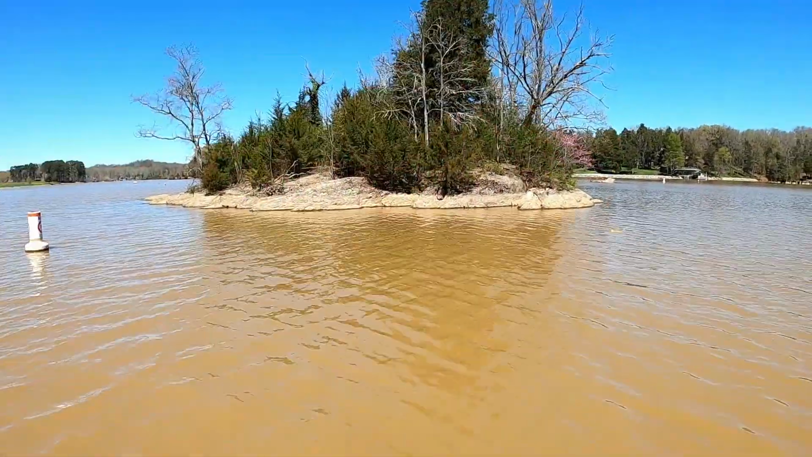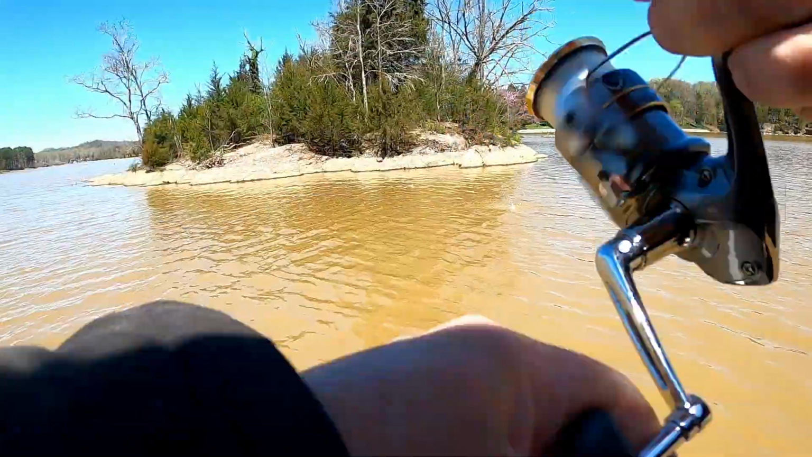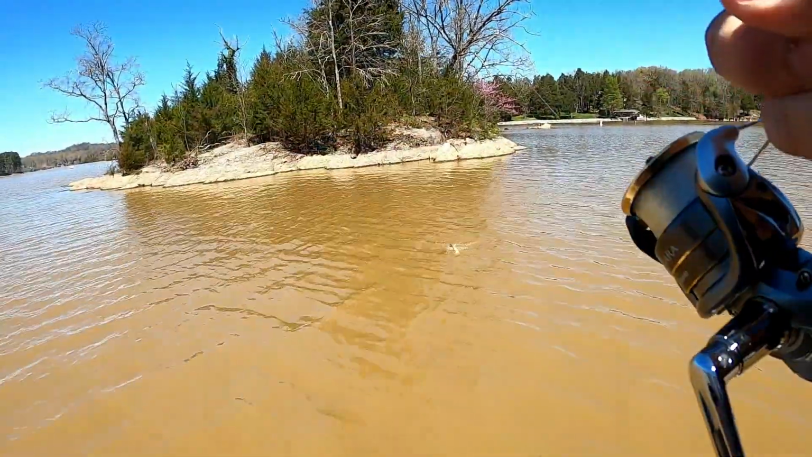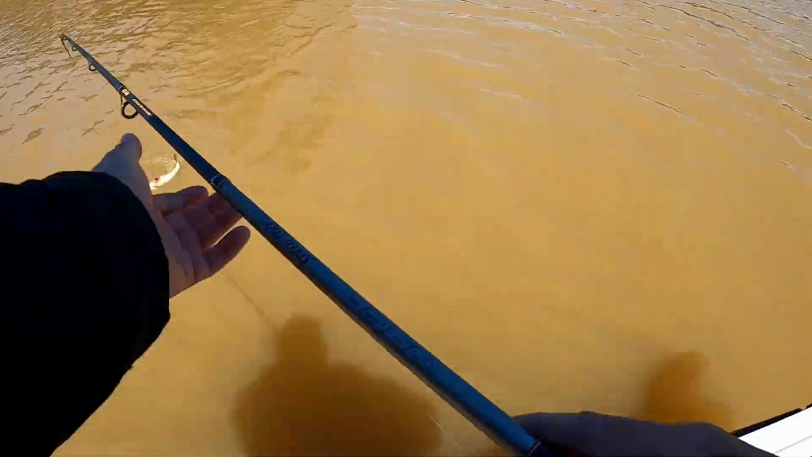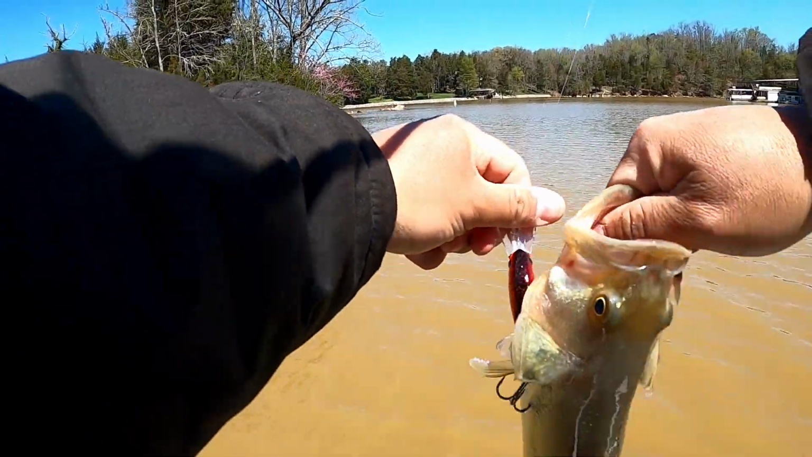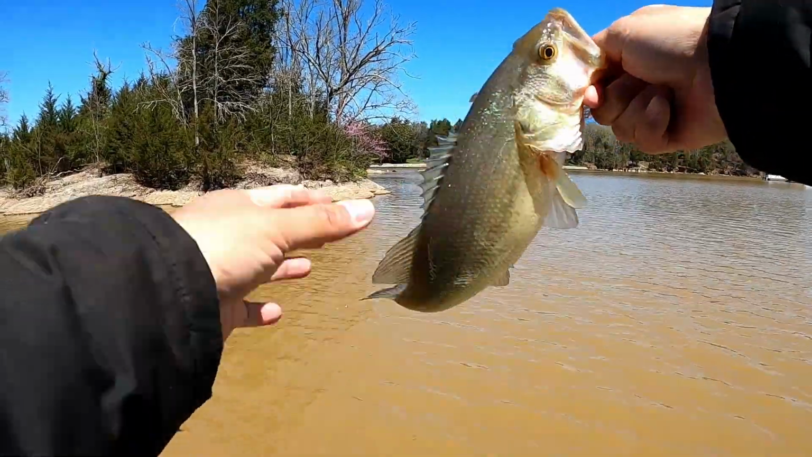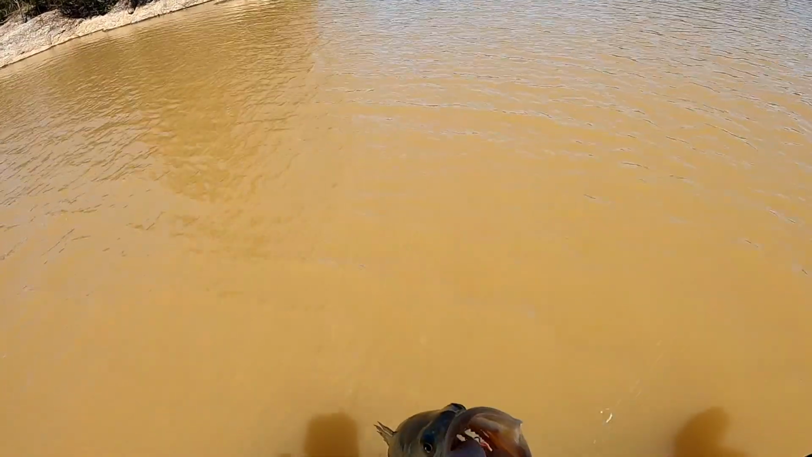Tough. I was hung there for a minute. Yeah, right there close to the rock. It was right on that point. Yeah, it was just going right over the rock. Got him. He bit it, but I got him side hooked. He's not that big. He's just foul hooked. He might. He's probably under a pound. He's not that big.